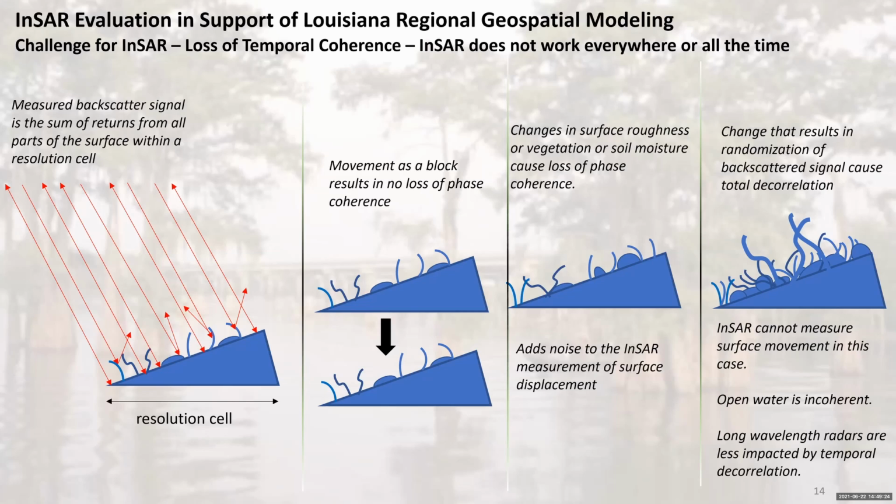And one way to get around that is to measure a series of images so that the real signal adds coherently, and the noise is added incoherently and reduced by the square root of the number of observations that you make. And then the final panel is the one that we really worry about, which is when you get total change in the surface. The roughness changes a whole lot, and there, the phase noise is just so great that you can't measure that surface movement anymore.